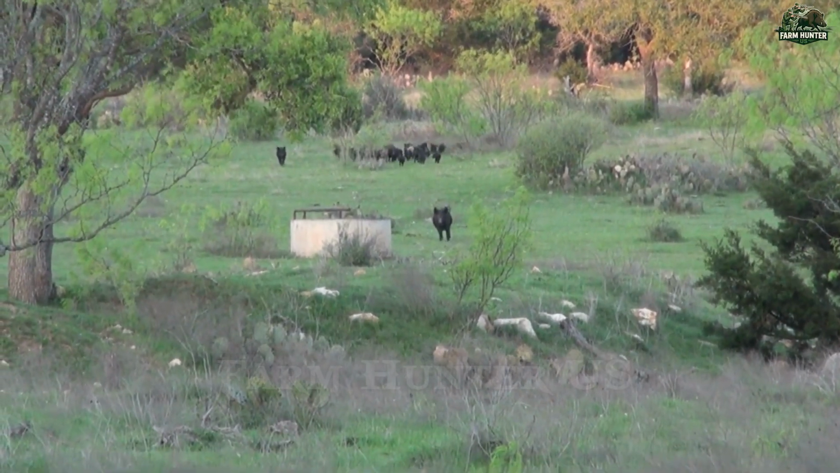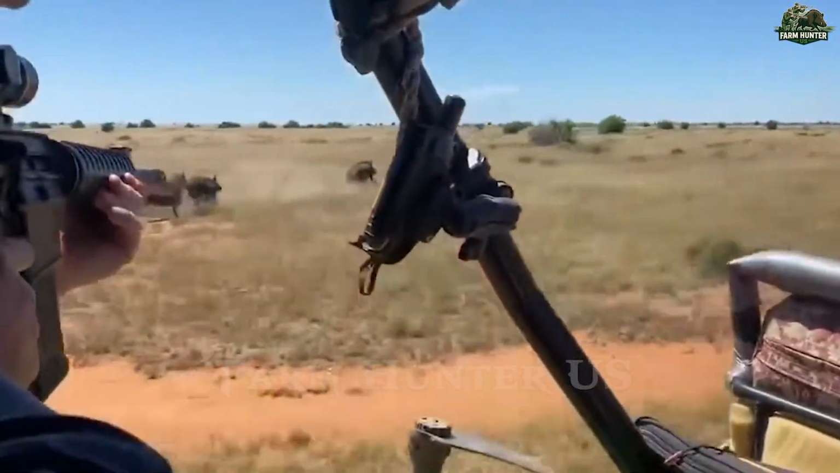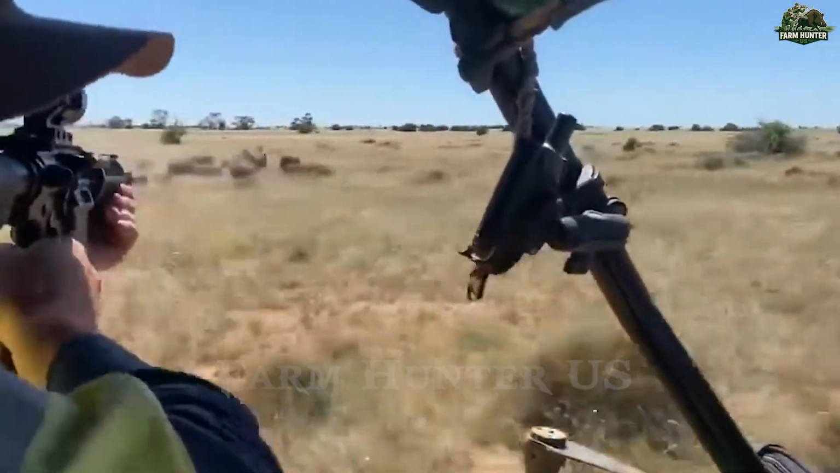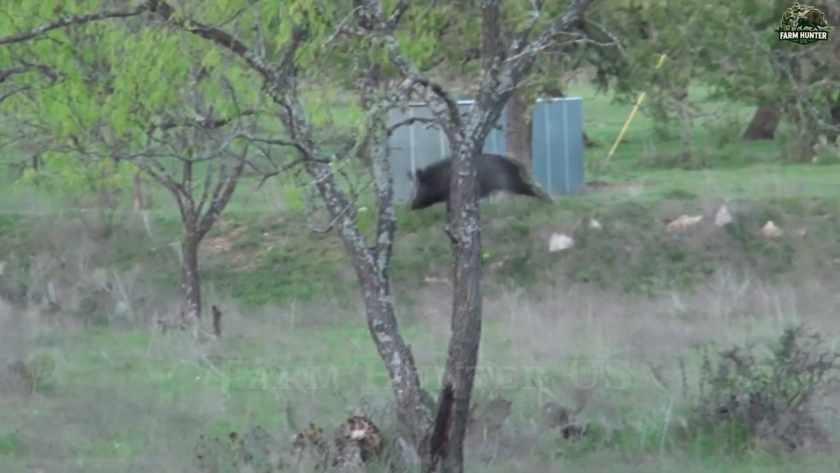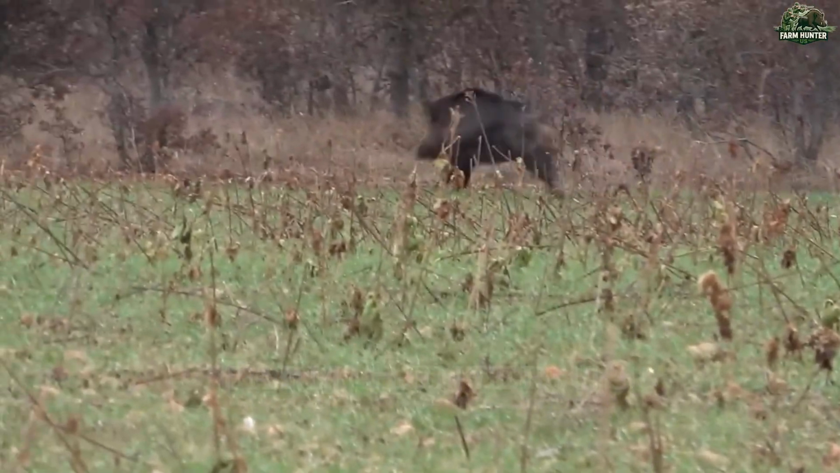Despite our success, the reality is sobering. Wild boars breed year-round, and their intelligence and adaptability make them one of the most difficult invasive species to manage. Their tusks can cause severe injury, and their rooting behavior destroys topsoil and crops at a devastating rate.